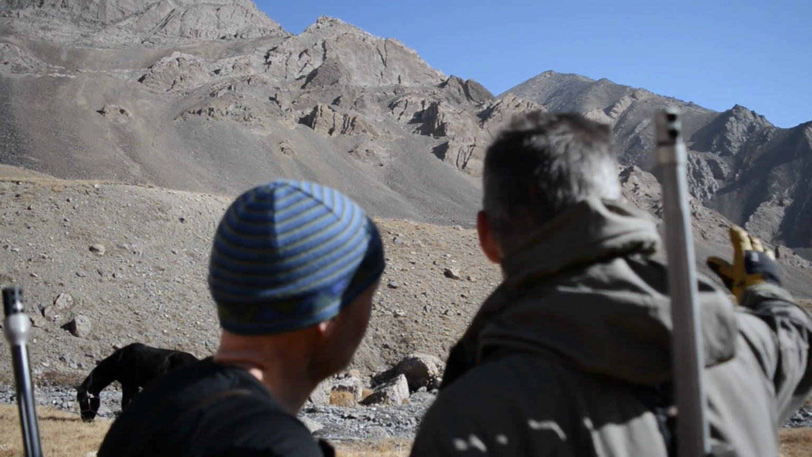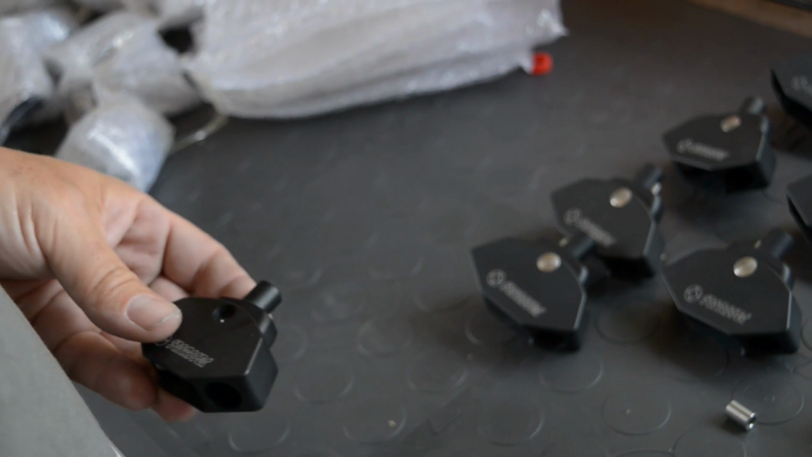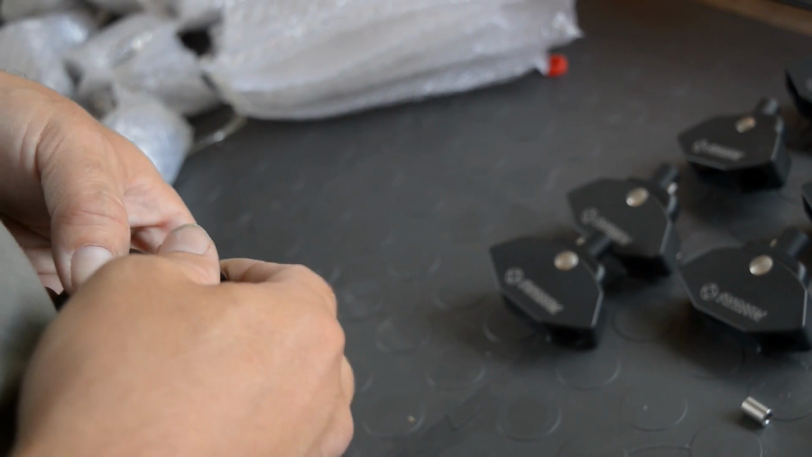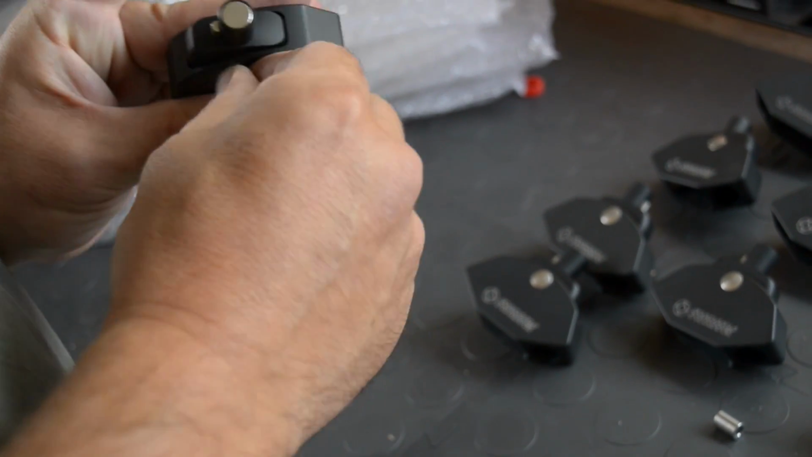Frustratingly, the UK has been the most difficult market for us. Whereas in Europe it's gone insane. Last month we broke 15,000 bipod sales. I mean, we're 3.5 years old. We've sold 15,000 bipods. And really, the Americans still don't know who we are.